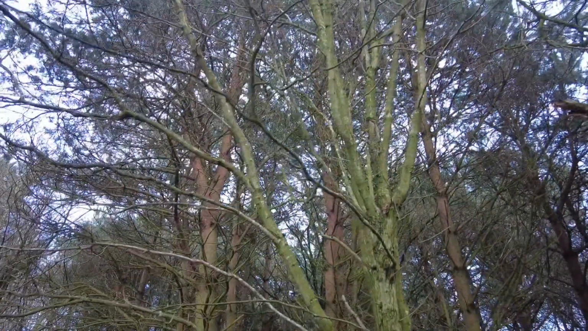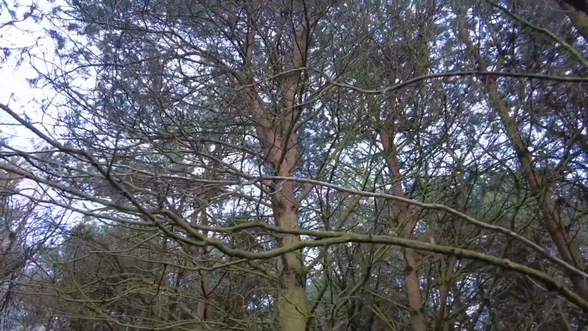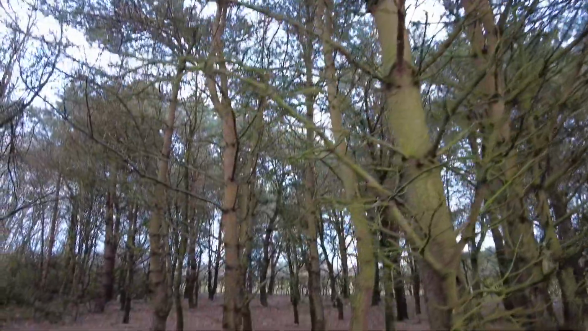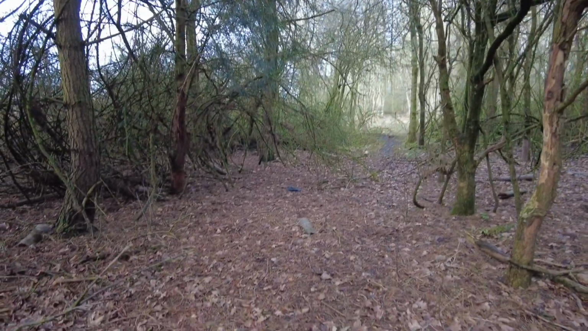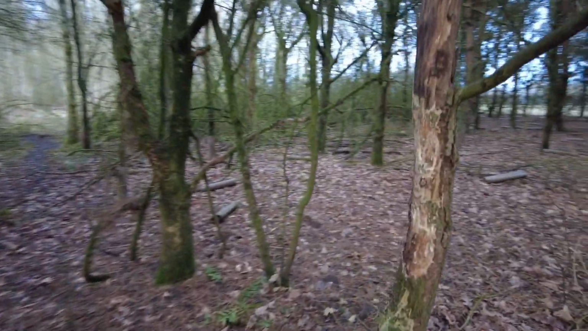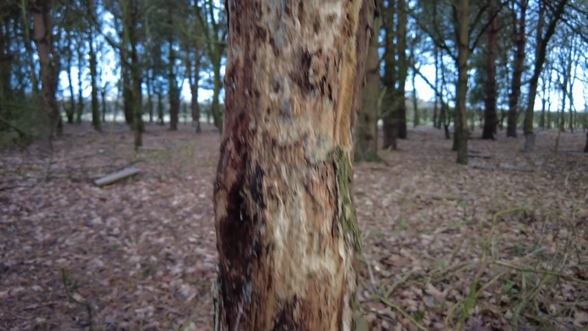So we've got something making a racket up there. Sounds like a carrion crow or a jackdaw to me. Probably not a jackdaw, probably a carrion crow. Making a right noise, but you can see this is the area where I put the camera, so it's a pretty good area really.